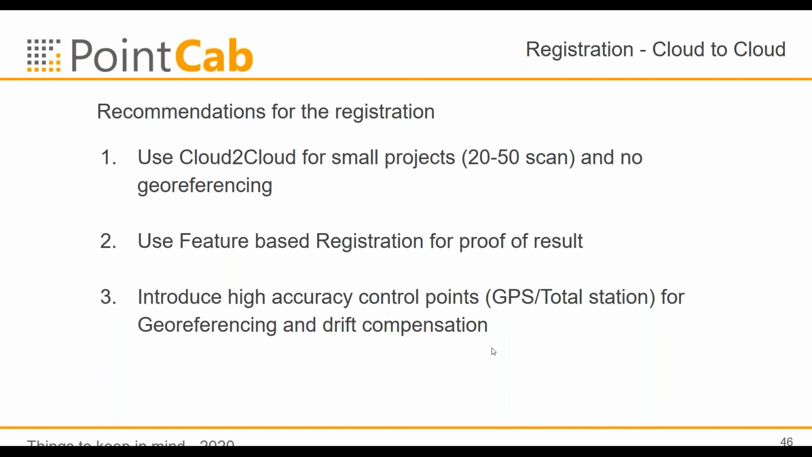What we always recommend for a big project is to introduce high accuracy control points, so the geodetics with GPS and total station. It helps you, you have the georeferences immediately, and it helps you to compensate the drift. The drift is usually a big problem for big projects. You can roughly say if you scan a big hall, maybe 100 meters in diameter, you have 5 centimeters of drift when you do not use high accuracy control points.